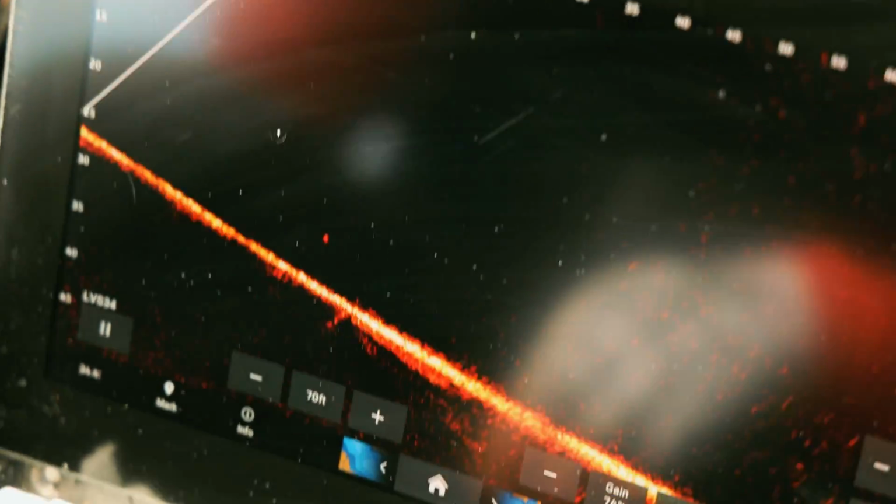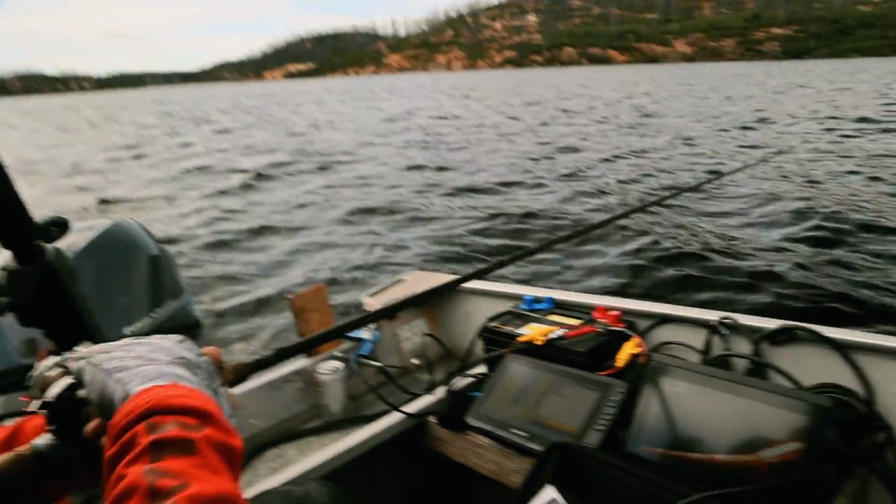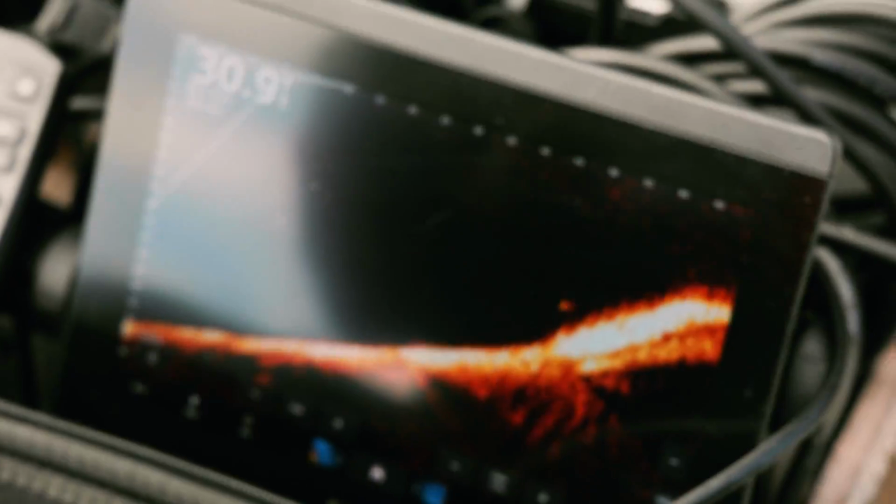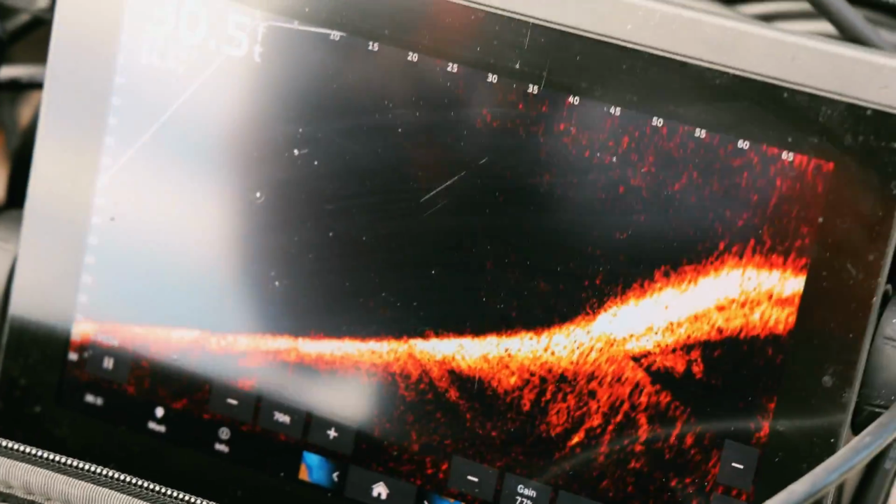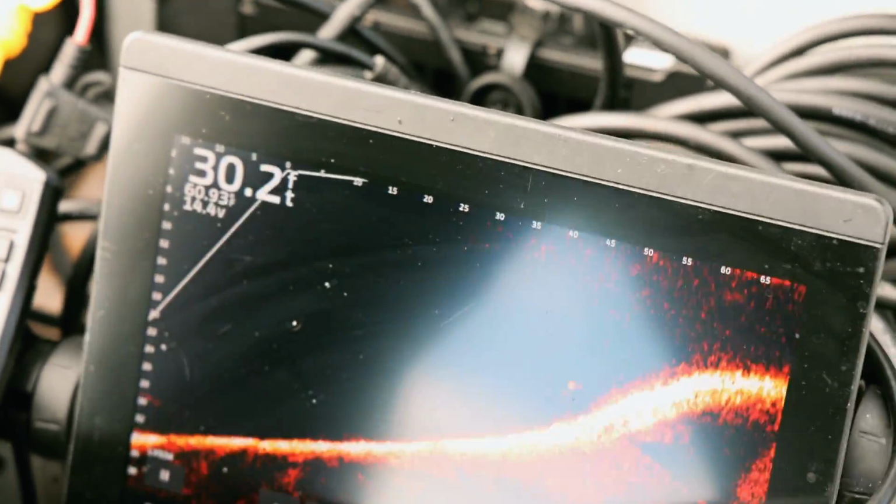Ah, so here's my jig. There's the fish that just rejected me. Yep, get that fish. Look at that fish. That's not the fish that I've been hitting. Which way is he, Danny? Show me. He's right over here. Right down the arm? Yep, right this way.